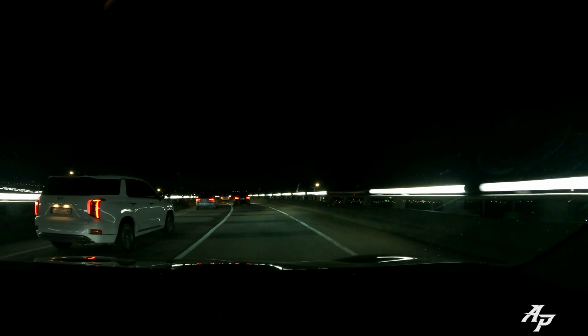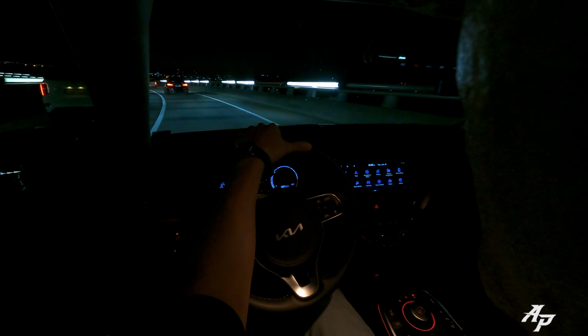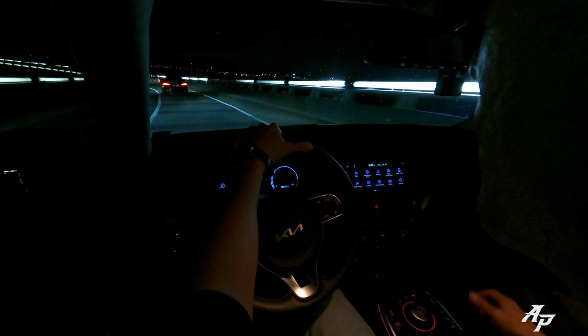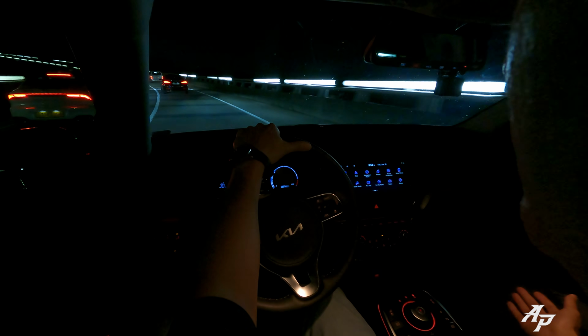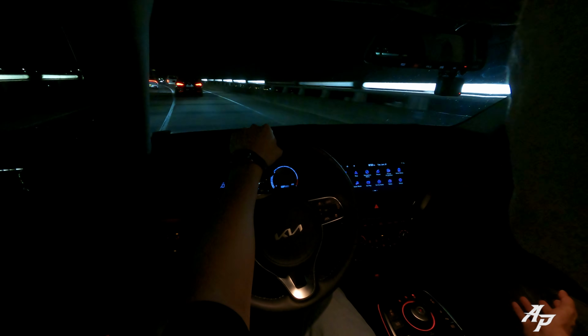I tested the handling too, and even with the higher roof line, it managed to handle very nicely because we still have the battery on the bottom. And surprisingly, this Kia Niro Plus is only 11 pounds heavier compared to the first generation Kia Niro EV, which is only like 5 kilograms. So I think Kia has done a pretty good job.